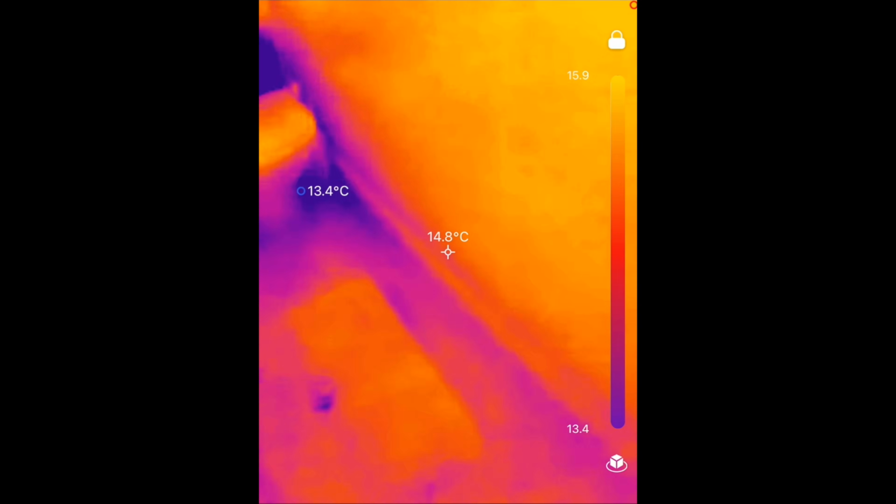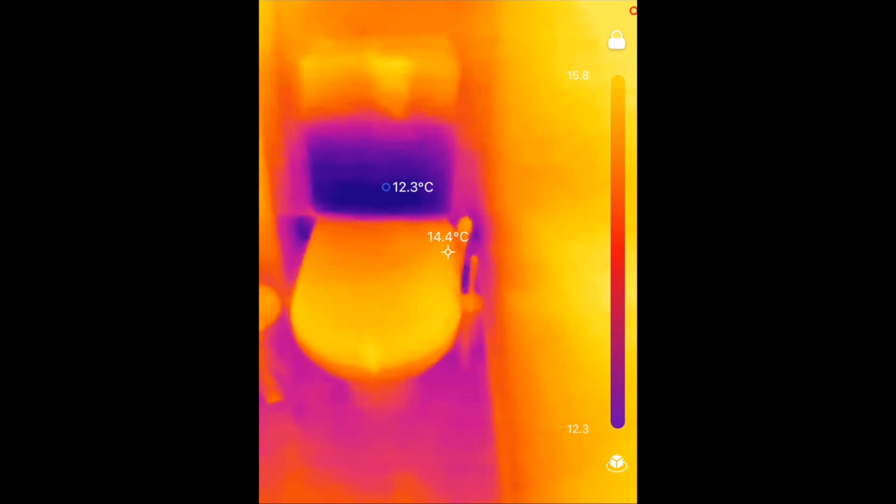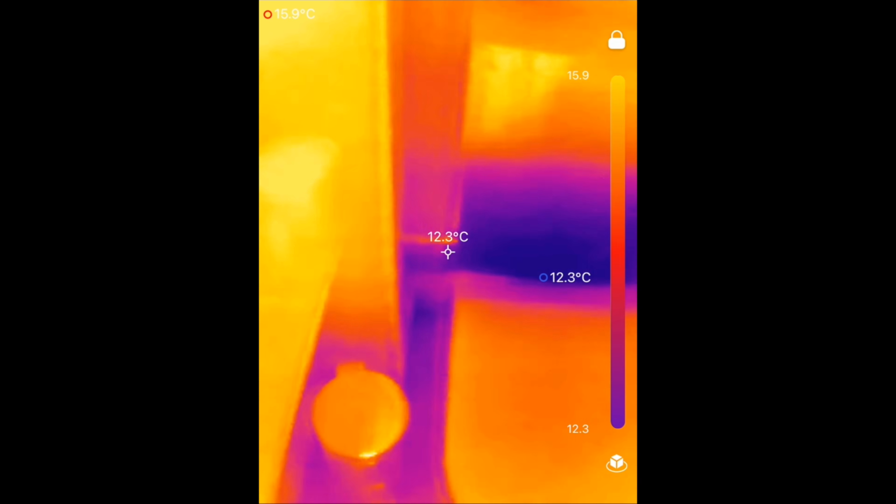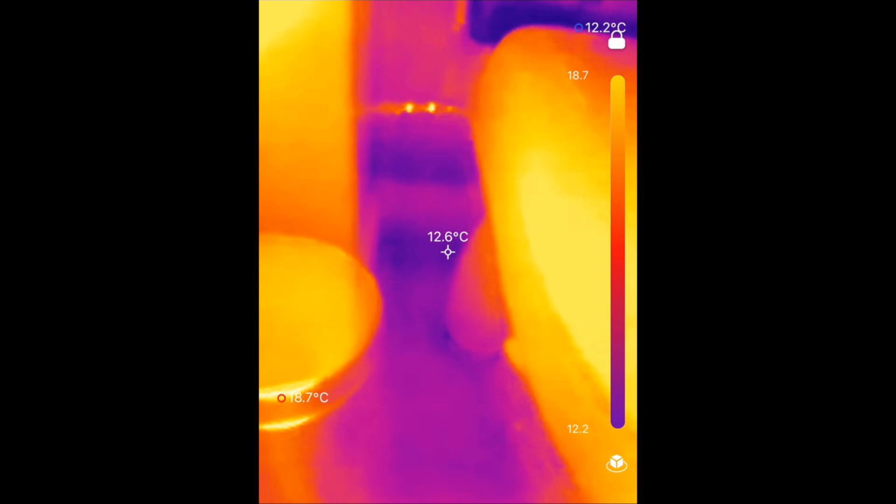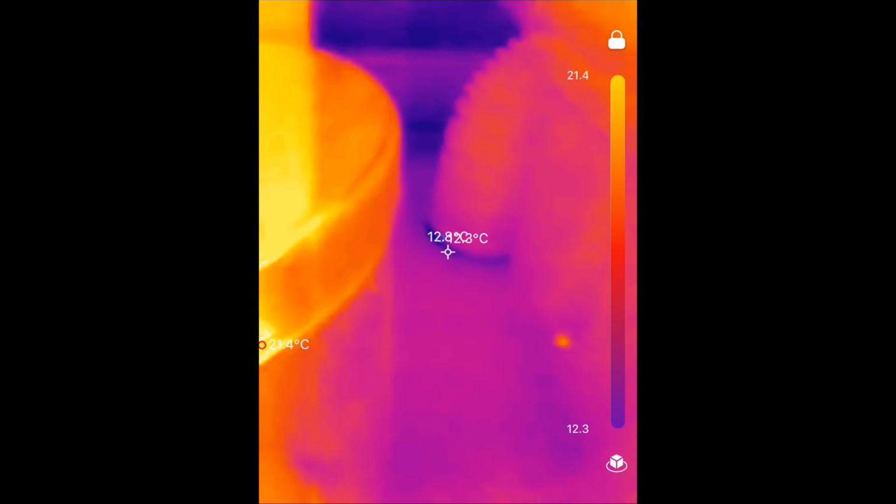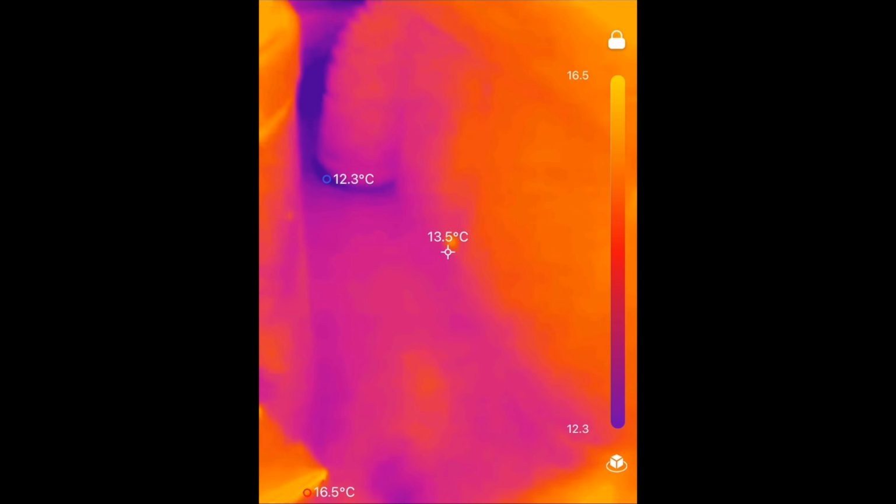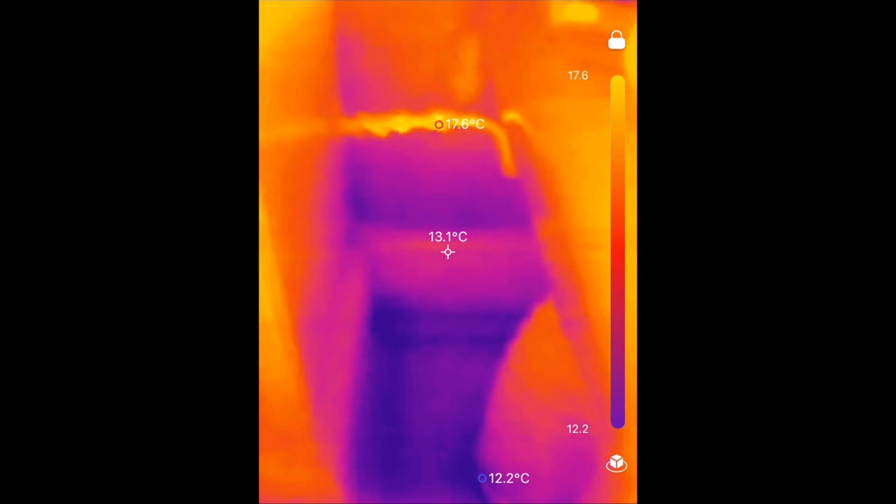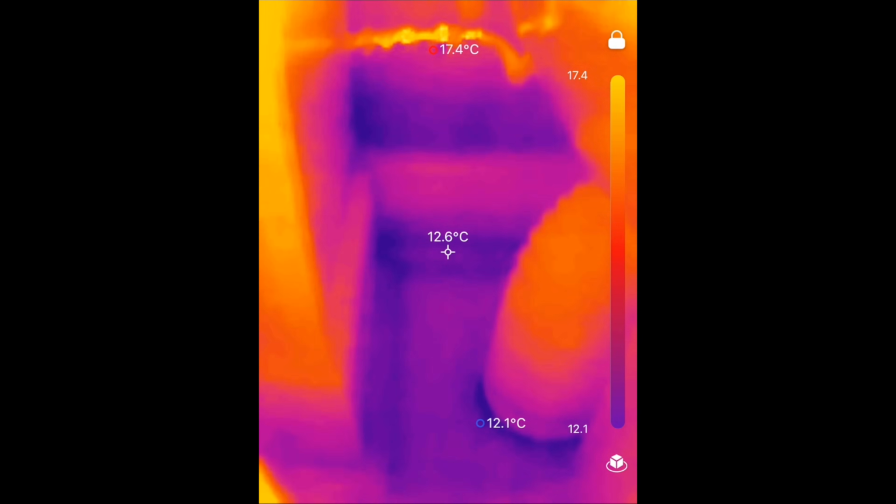One of the worst areas in the house, I think, is probably going to be the toilet. Now, you can obviously see that that's cold because that's obviously full of water. But if I look at the back here, you'll see the amount of coldness there. That's a weird little warm part, isn't it, then? Comparatively warm. But you'll see that that's a very cold back wall, isn't it?